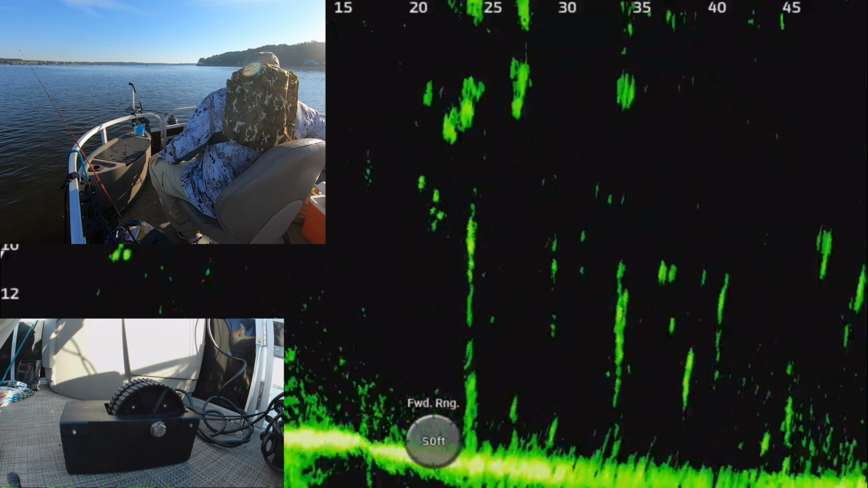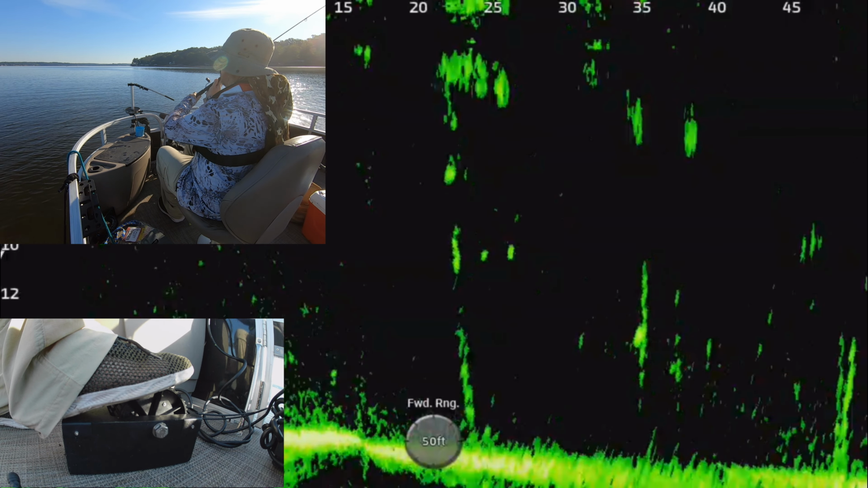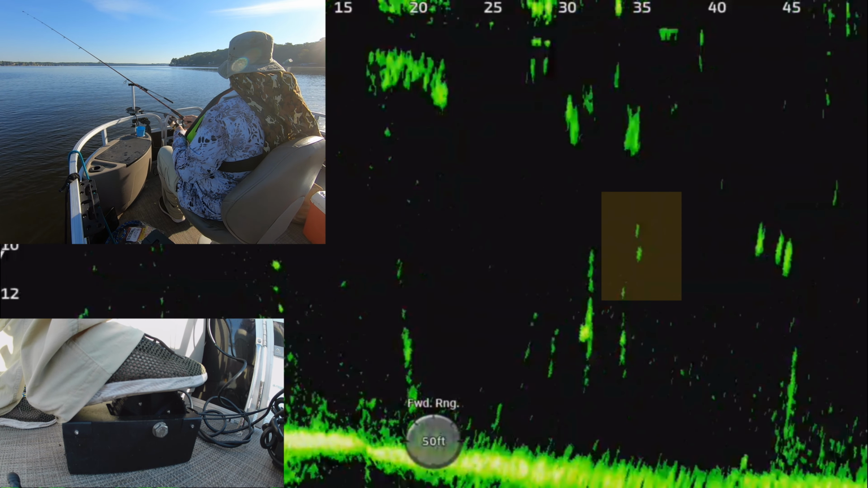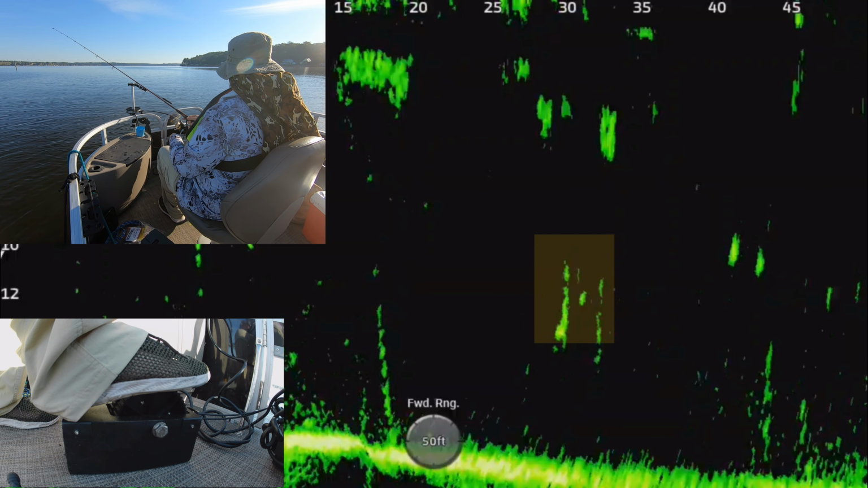I was using several lures that had action on the tail, like I like to keep on there, but they weren't biting. And finally I found a brighter colored lure than I don't normally use, but it was working for me today. So I had to spend about 30 minutes figuring out what they wanted.